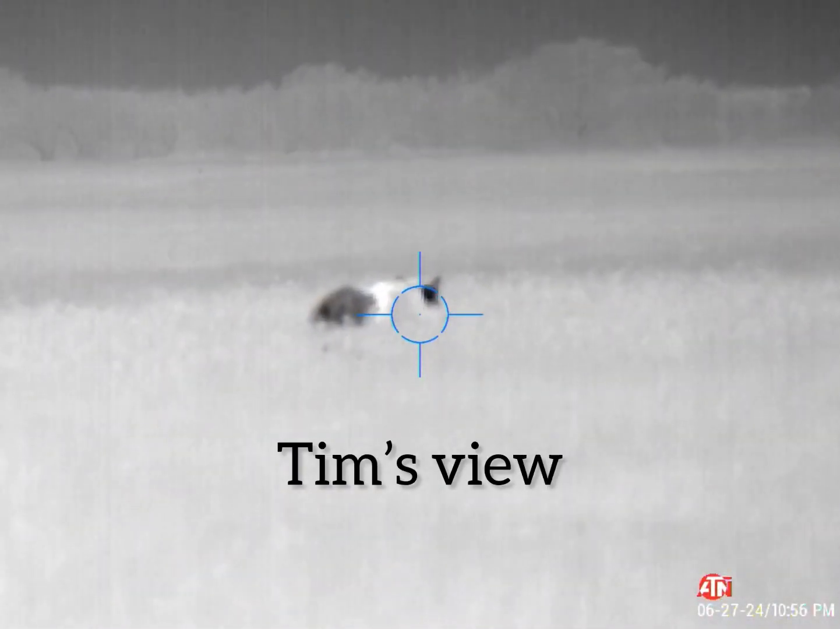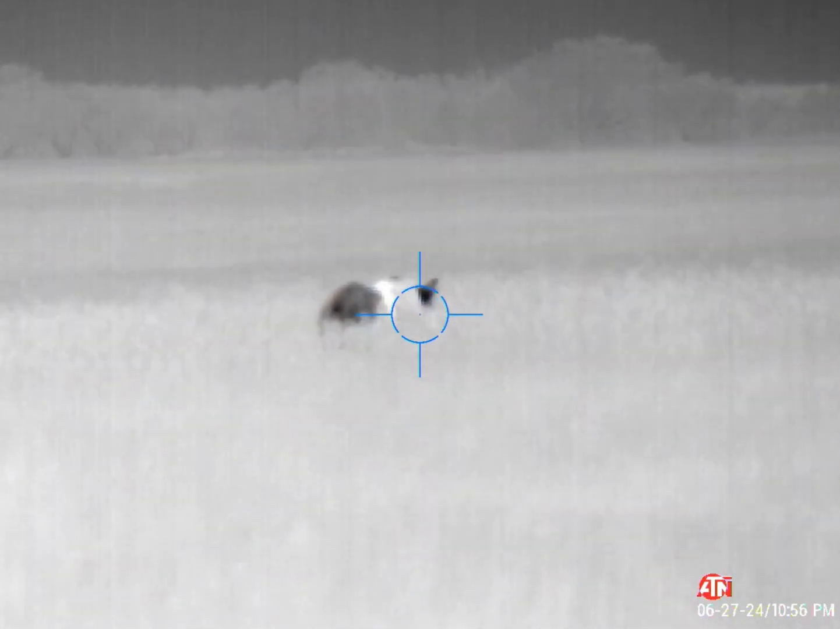Yeah, hate them. After the rattlesnake encounter, we saw this guy out in the middle of the wheat and made a stalk up on him. Stop.